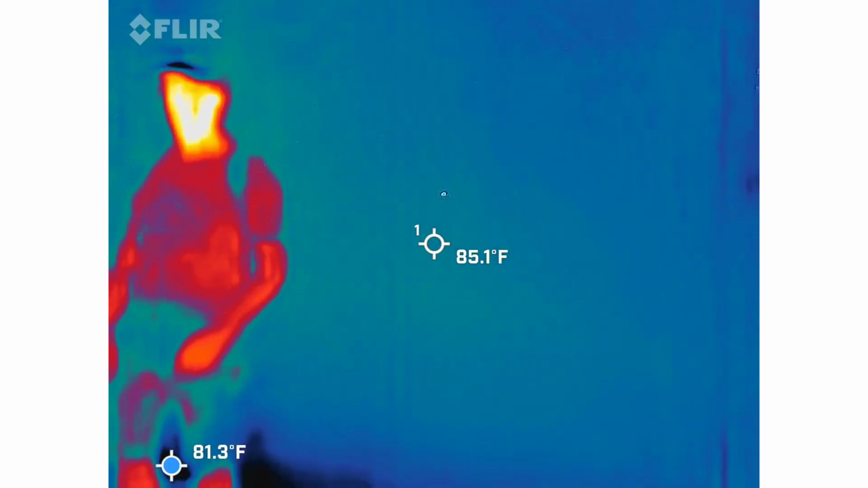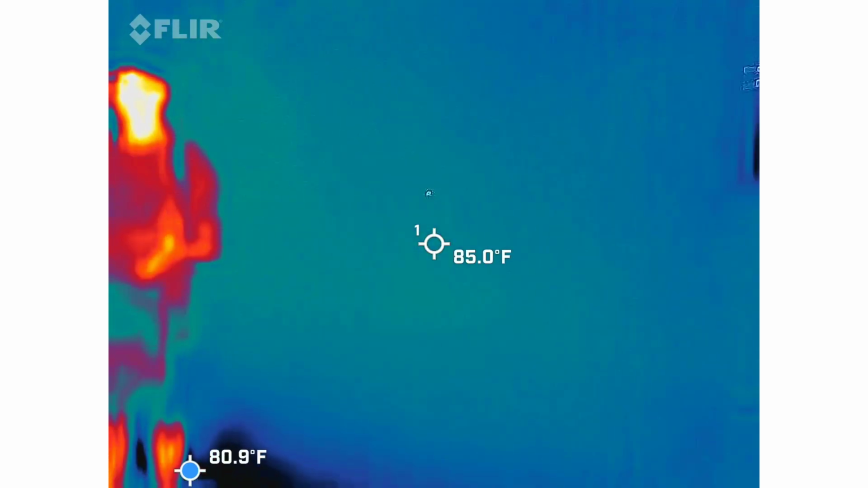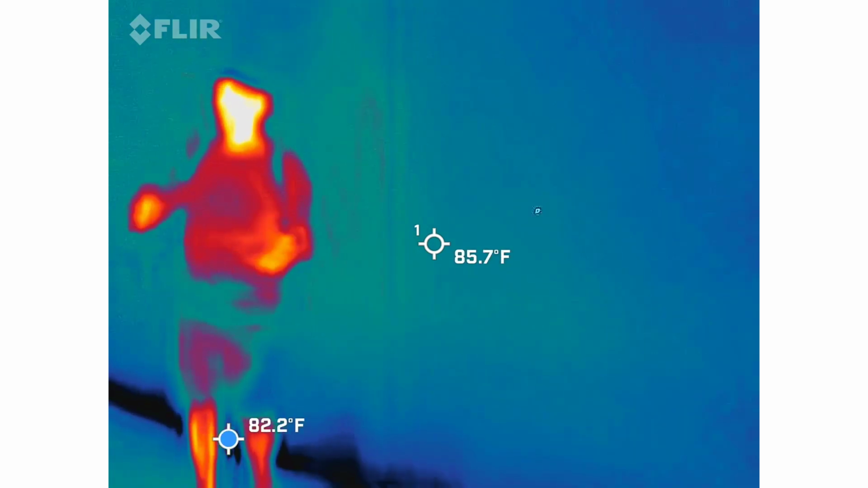As I'm talking here, I'm going to stay out of the way of your laser because I do have seizures. So I'll be looking this way for most of it, just so you guys know.